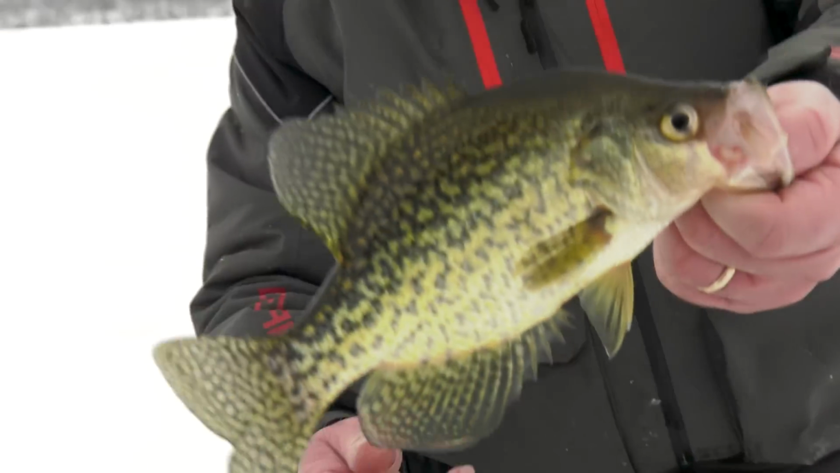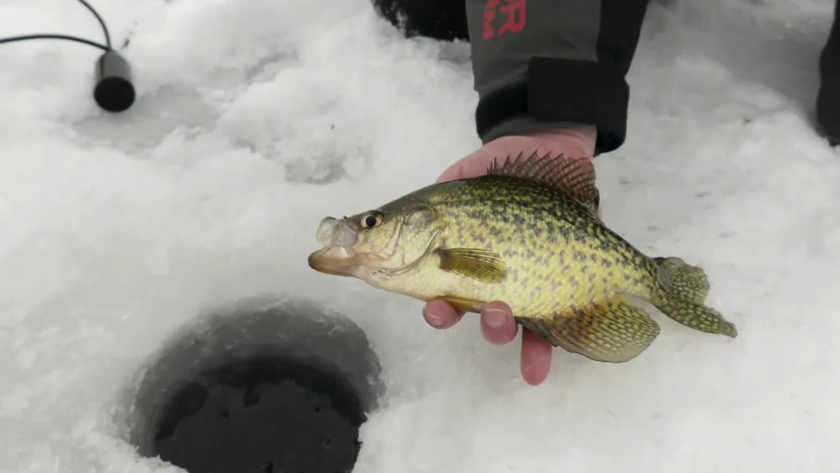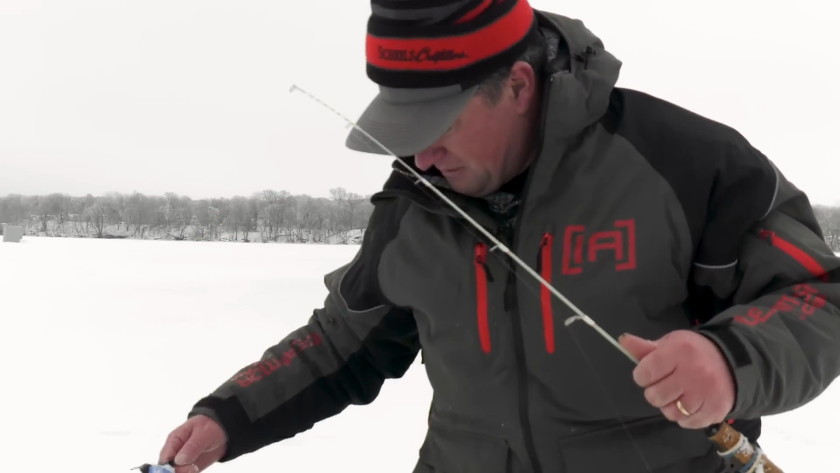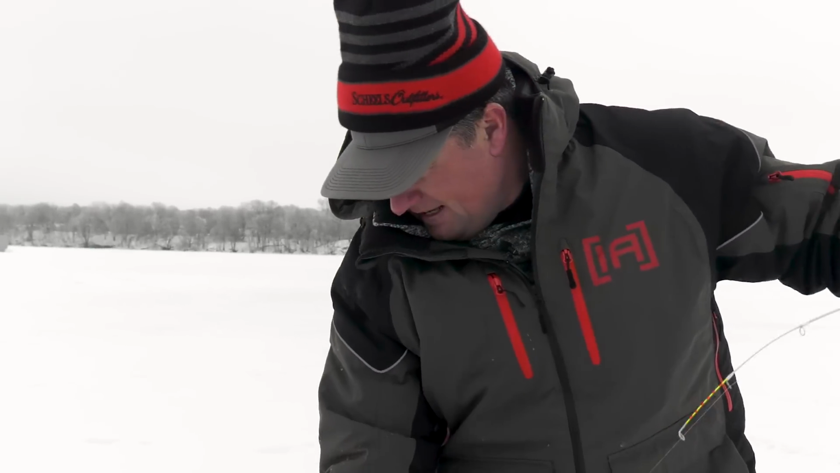I think that's the thing, it's easy to underestimate crappies as a predator, but look at that mouth. They have no problem gunning something down. I think too, when you look at these suspended fish, presentations like these pinhead minnows, they can see them and feel them from a long ways. I think that's the whole key, is just efficiency. Gets down fast, and these fish can find it.